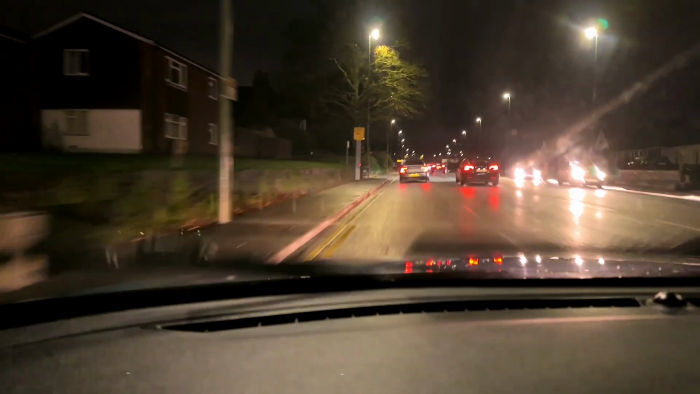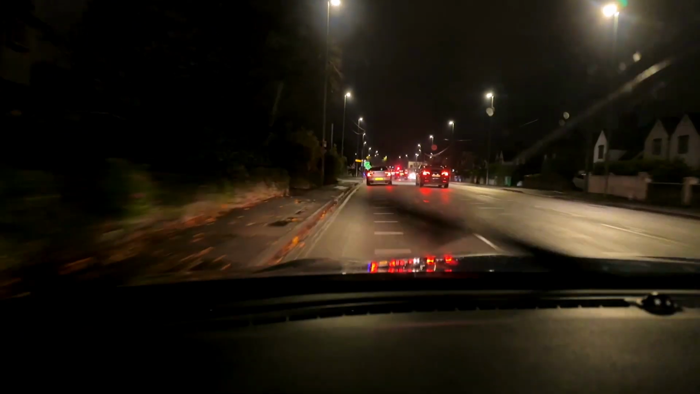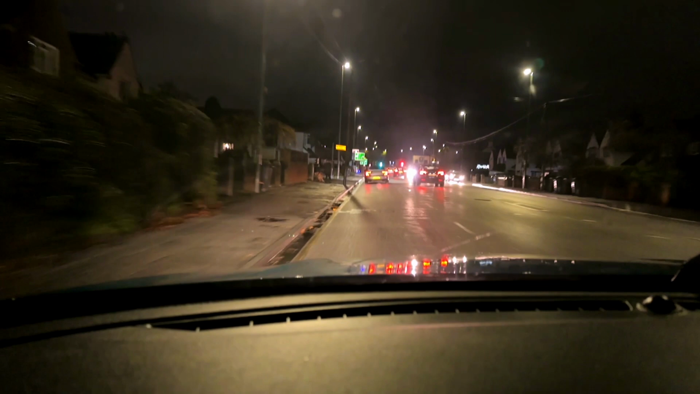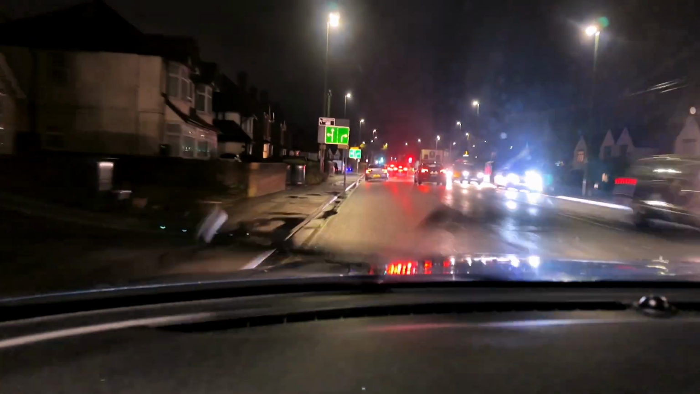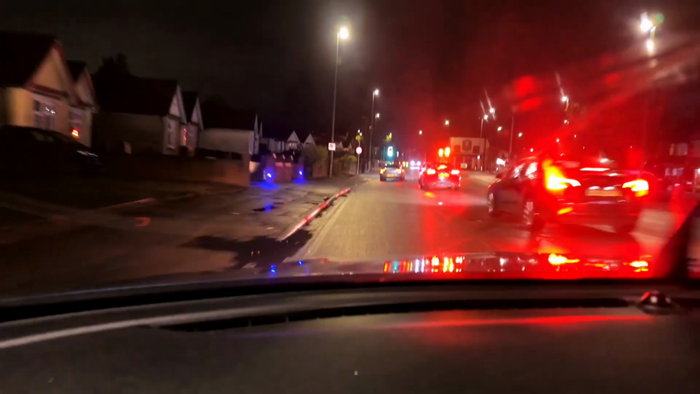I didn't indicate because I felt that we were halfway across the lanes. Good past the speed cameras, vehicles behind. Everybody's negotiated that nicely. Further up ahead now, look at the signs on the left hand side. Straight ahead, lane 1, turns right, lane 2. Look at the traffic lights. We've got a no left turn up ahead as well.